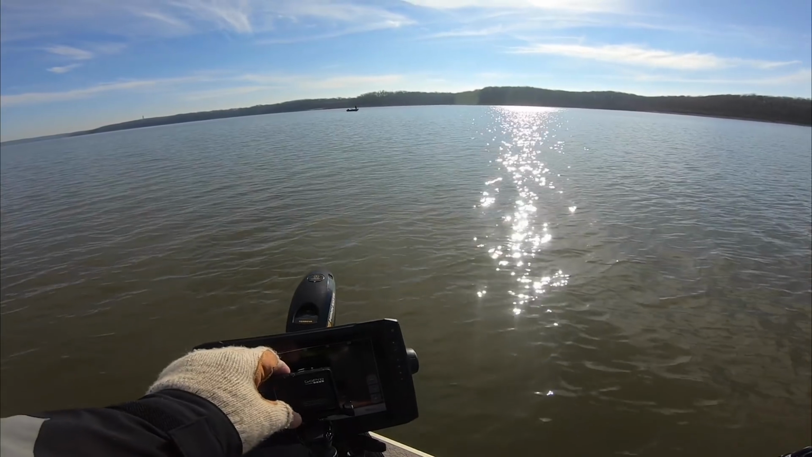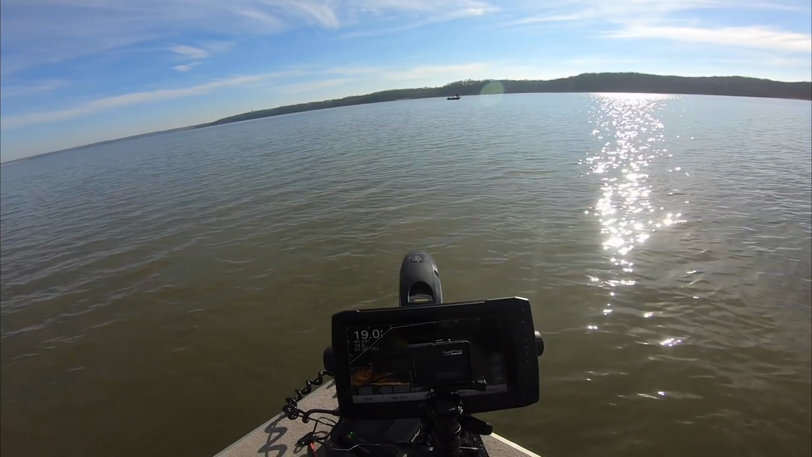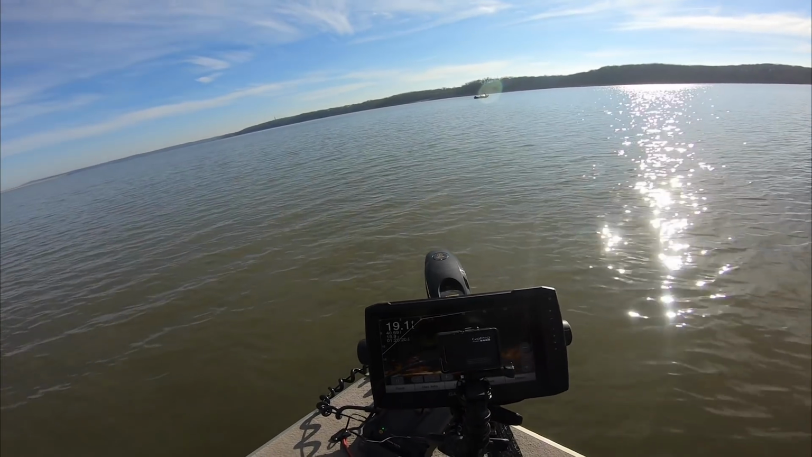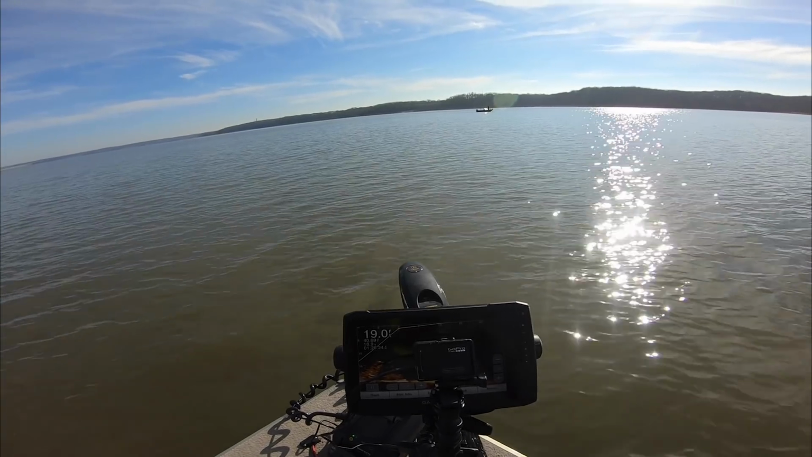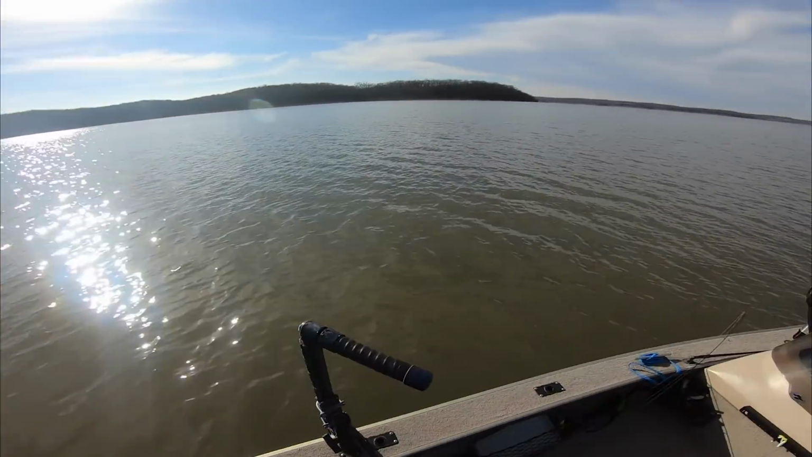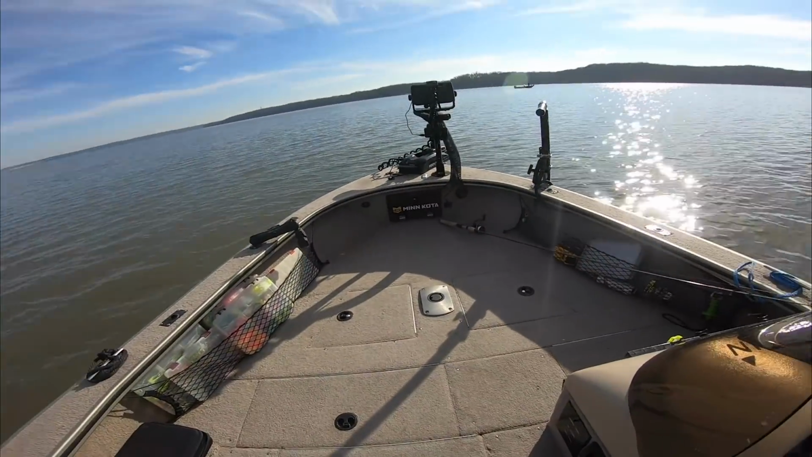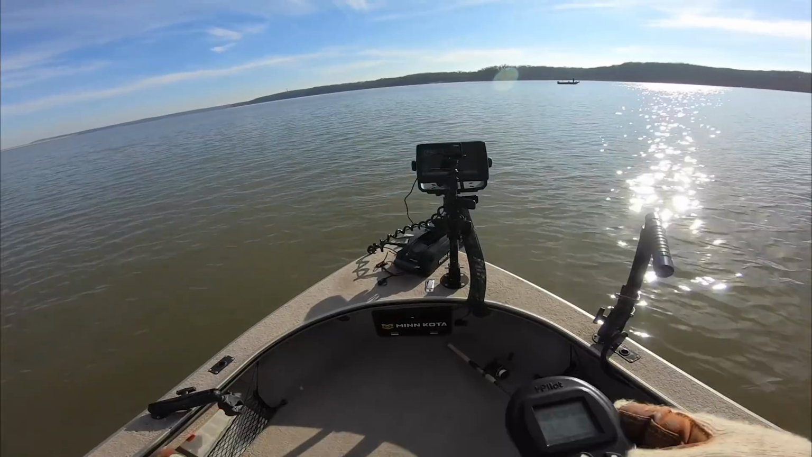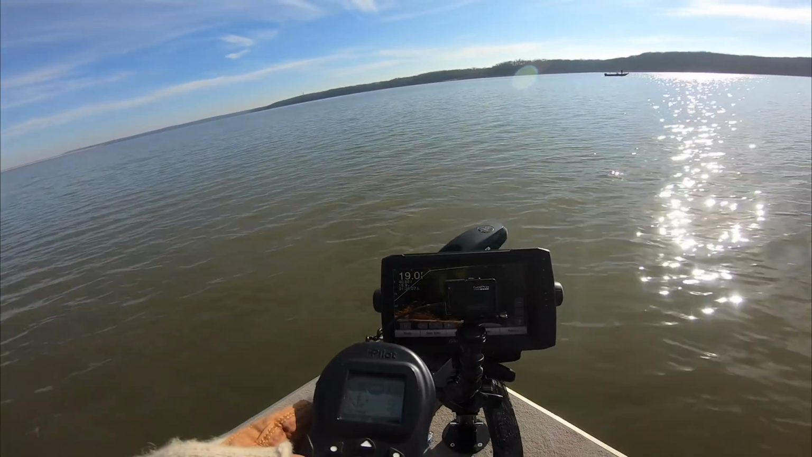Get the second GoPro running here and show you guys that brush pile that we're gonna fish. It looks like there's quite a bit of fish that are packed into it, packed real tight too, which is expected with a big cold front and high skies on a day like today. So I don't know, I guess we'll just have to see. Get some jigs tied on here and get some baits down and see what they want to do.